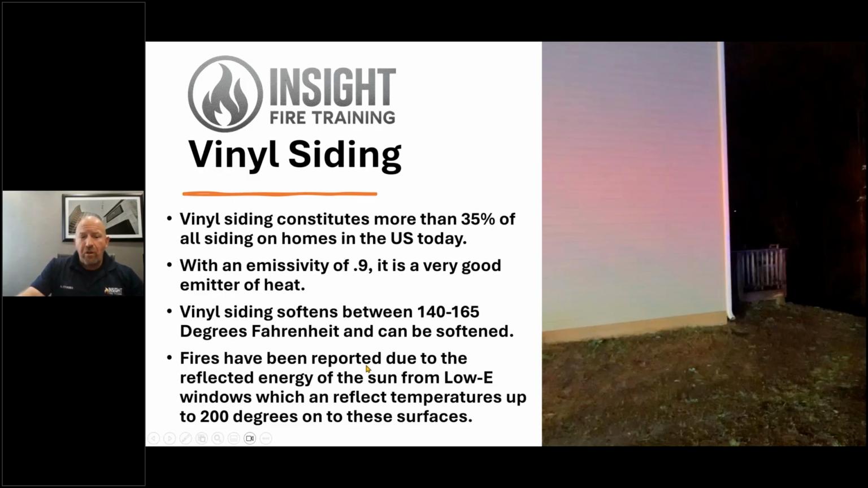It has an emissivity of 0.9, which means your camera is calibrated at 0.95 to 0.97, which is very good. A very good insulator, a very good emitter of heat. So we can see this quite well with our camera.